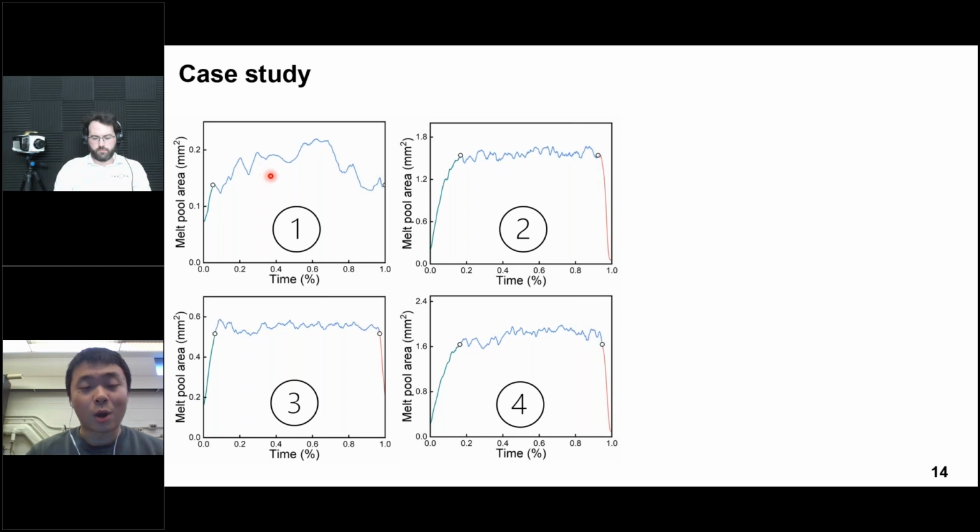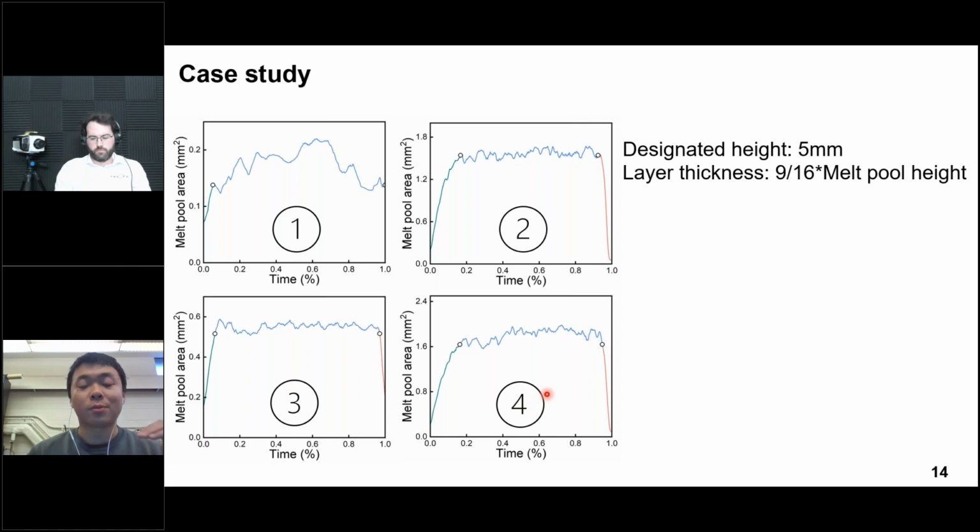So the case 1 and case 3 I have shown before, because case 1 has the lowest printing stability, while case 3 has the highest printing stability. And I think case 2 and case 4 have printing stability between case 1 and case 3. So in this case study, we are trying to use the same processing parameter to print a thin wall structure with a designated height of 5 millimeters.